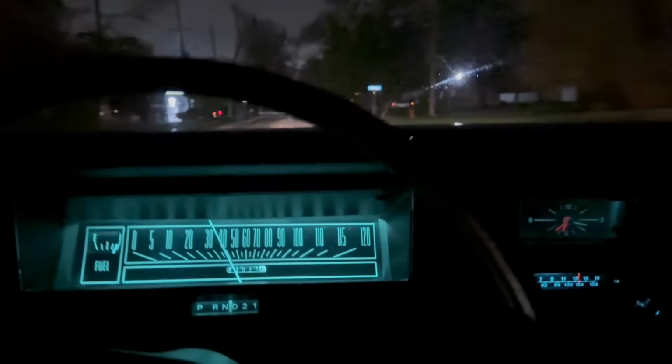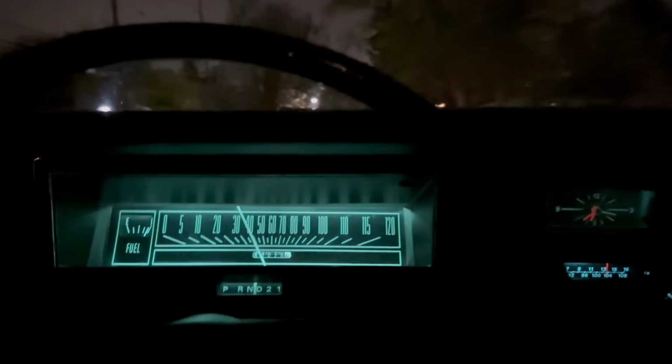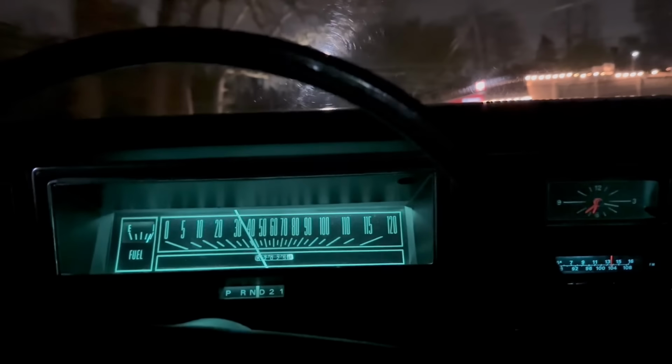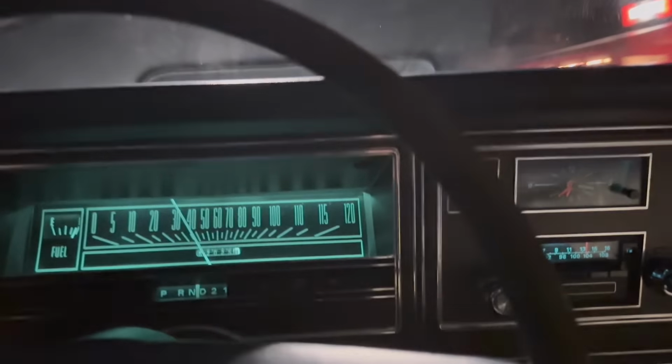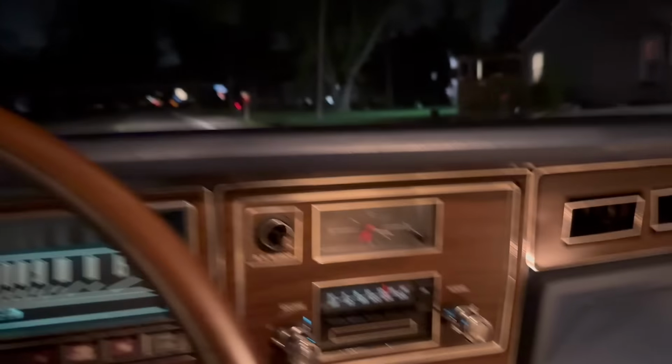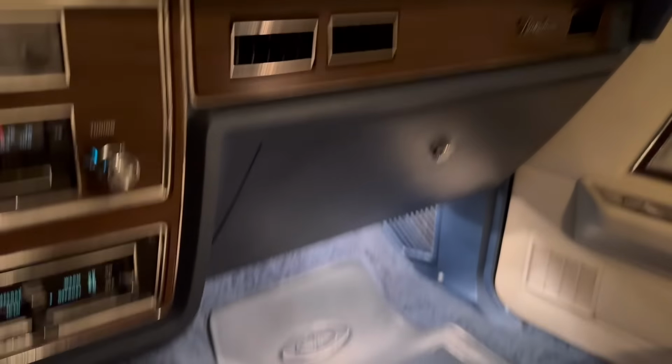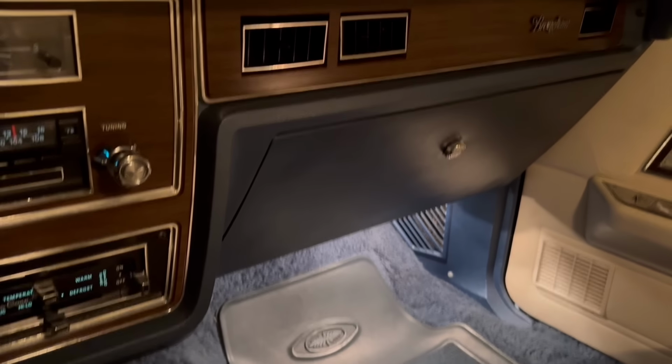This was, like I said, a common dash between Ford and Mercury. They redid it for the 1973 model year. It's not as nice as the previous model year. Like I said, it's commonized. Big glove box.